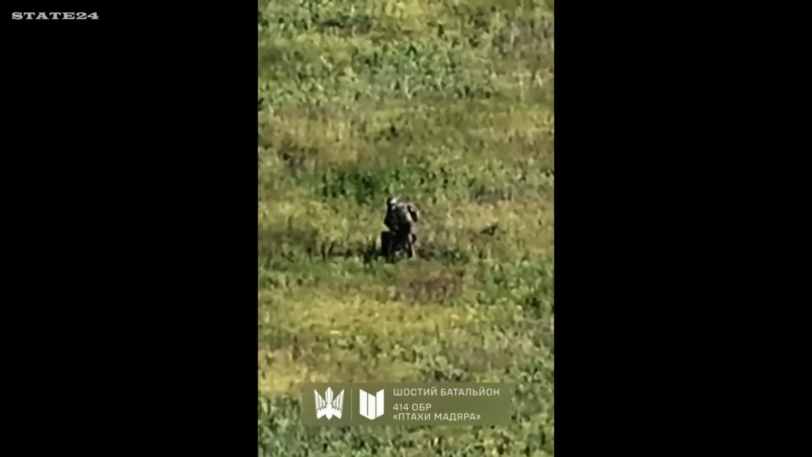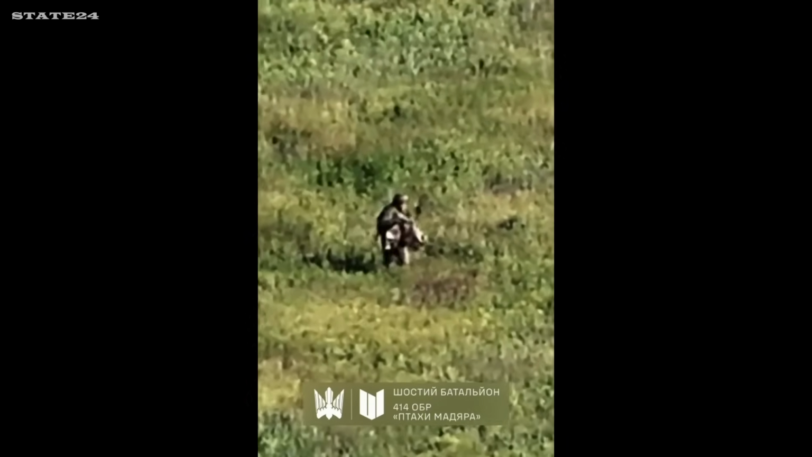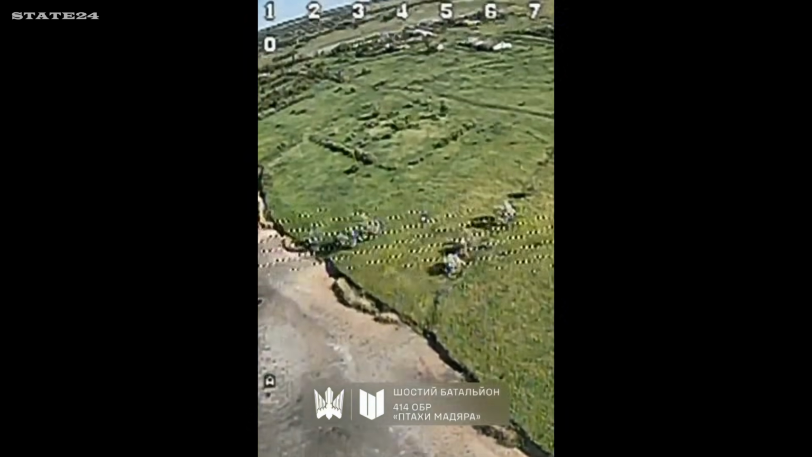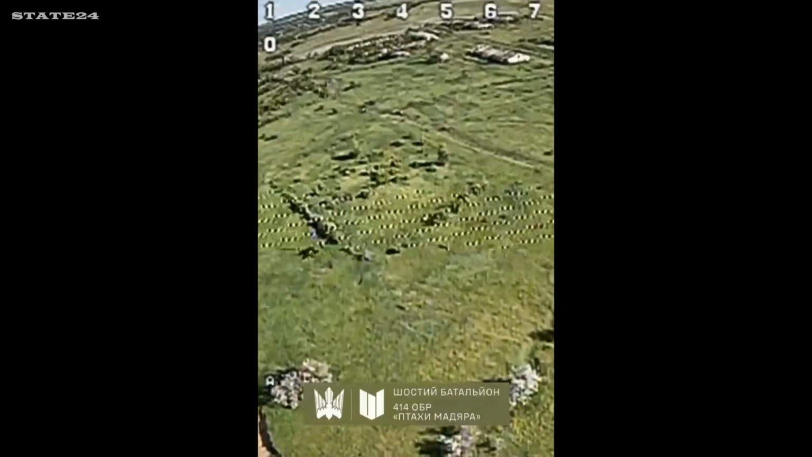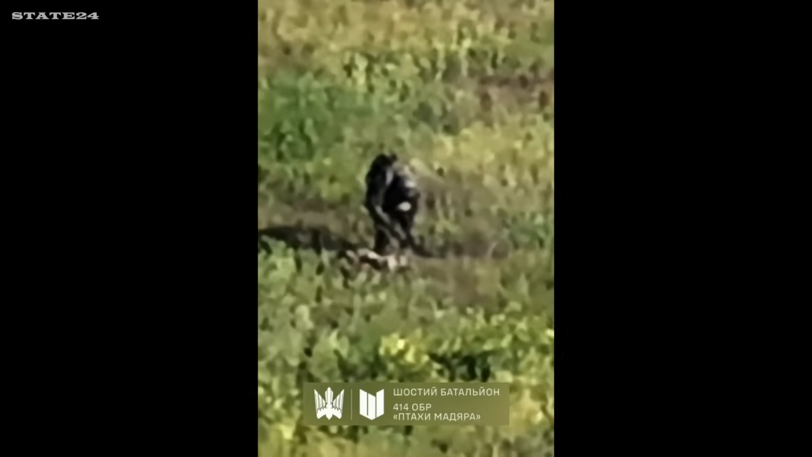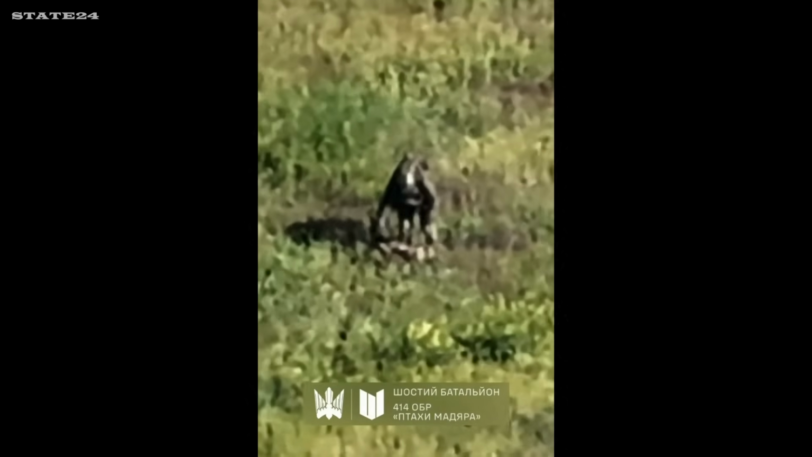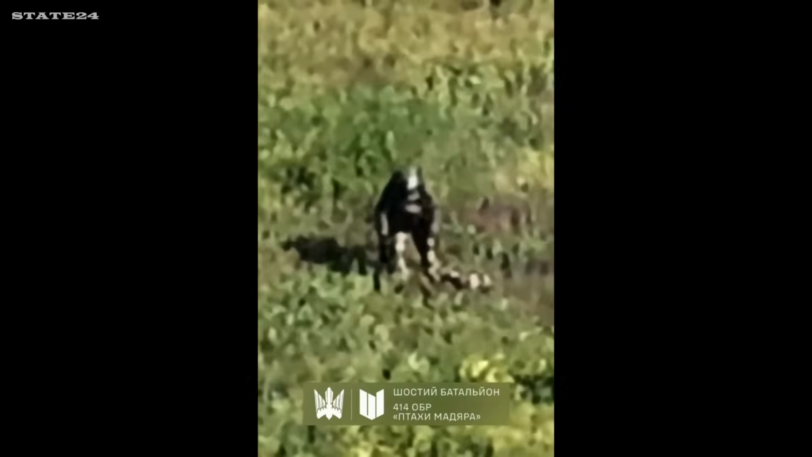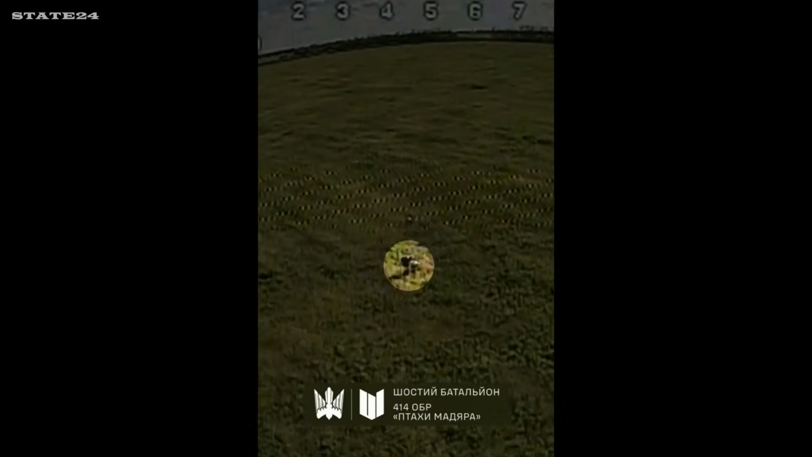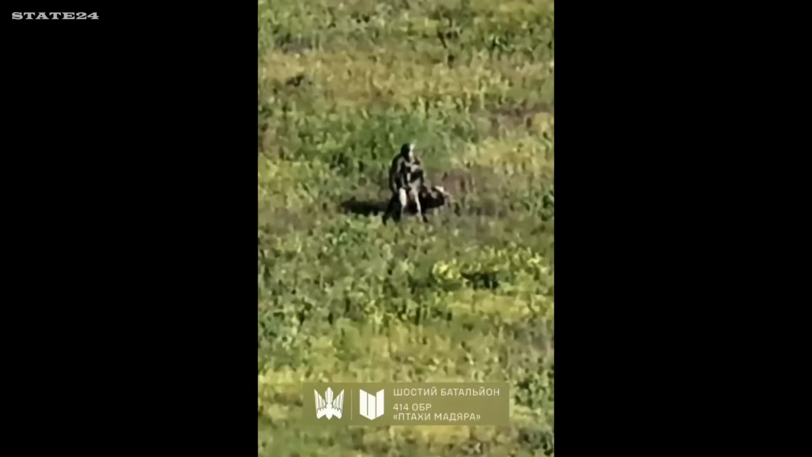Open terrain. A Russian soldier walking alone, carrying heavy gear, moving slower with every step. The heat had clearly worn him down. Ukraine's reconnaissance drones had already spotted him. An FPV was already on its way. Minutes later, he sees it approaching and does something strange. Sets his bag down, stands still. No attempt to run, no attempt to defend himself. He just waits.